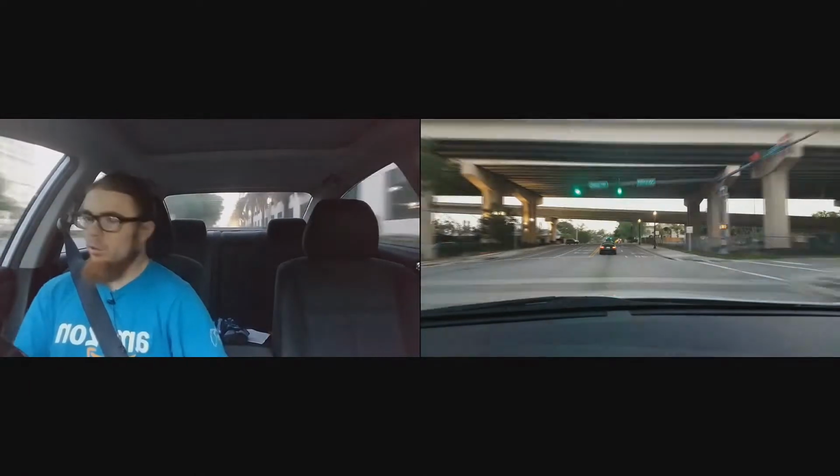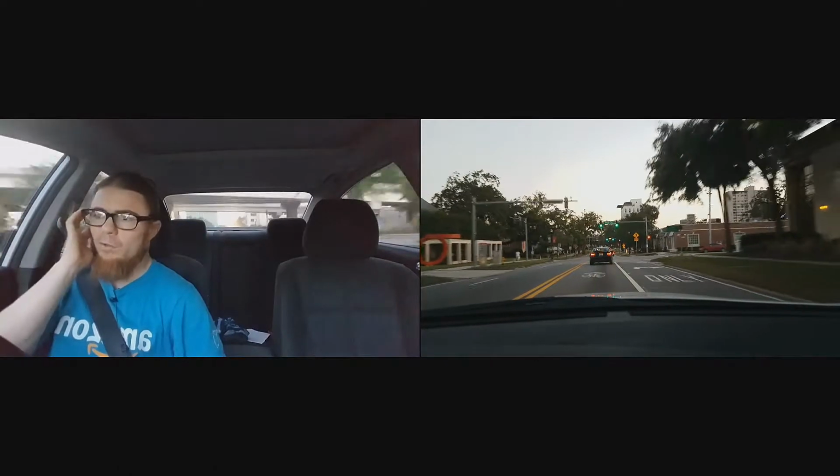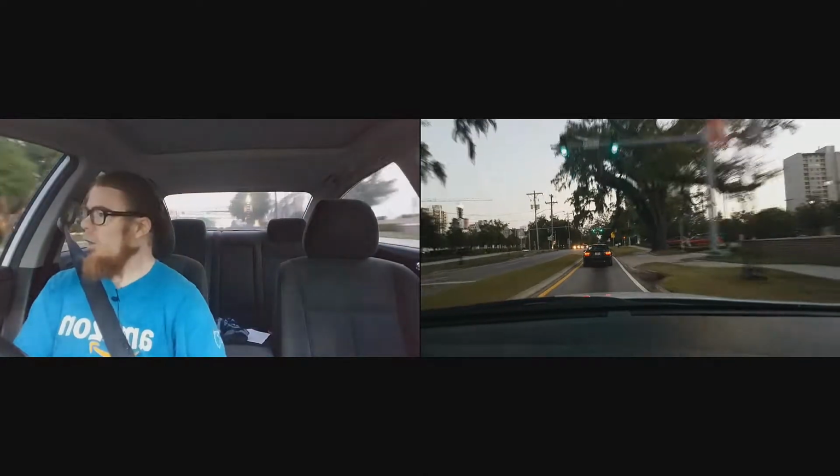But the only problem with driving down here is the parking situation, because either you pay for parking or you find a parking spot, which is kind of hard. So that's the only problem with downtown, is you have to pay for parking. But now we're getting more into the residential area, where they have really nice homes that are like 100 years old. But oh, there's a food truck right there.